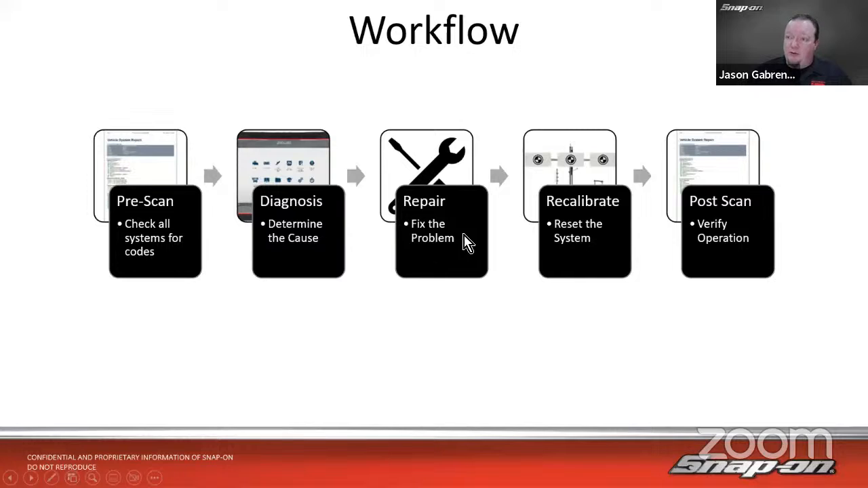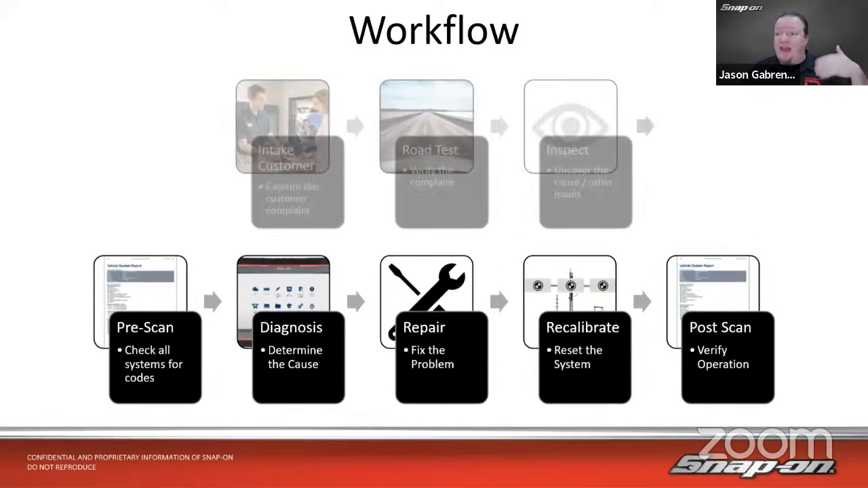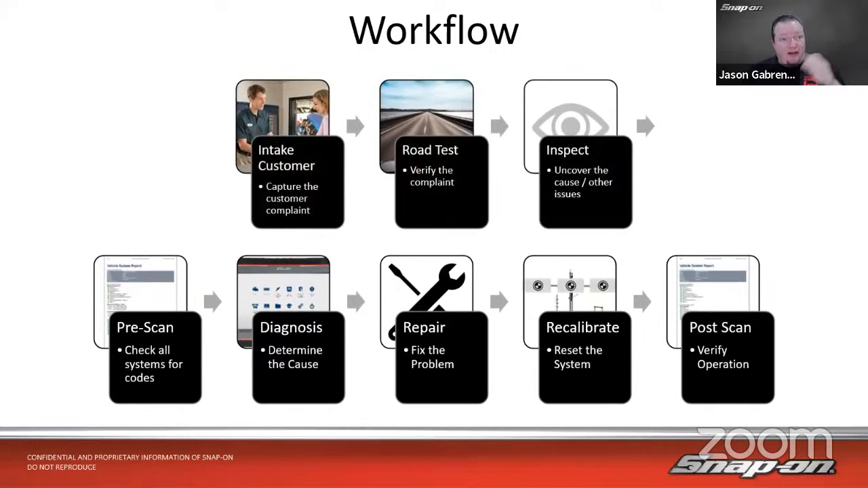Then, of course, I'll go through and actually fix the problem, however I need to do that, replace a part or repair some wiring, whatever I have to do. Then I might need to do a reset, recalibration, something of that nature after the fact. And then, of course, at the end, we'll do a post-scan to verify operation. But before that even comes around is where we might start talking about our thermal imaging.